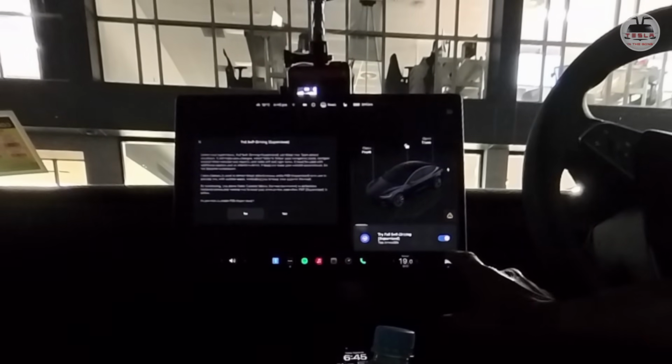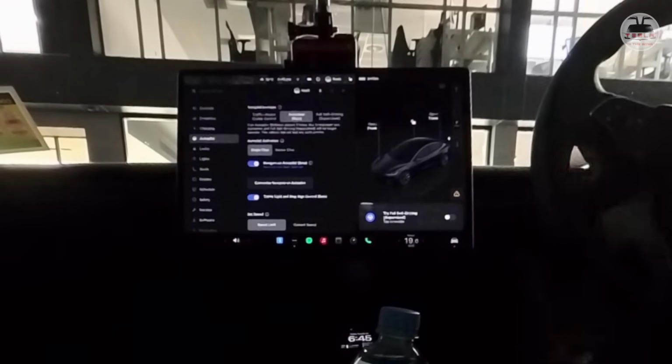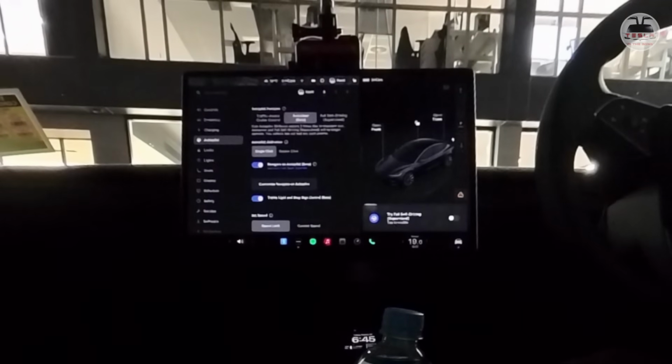I'm going to actually do it from the autopilot setting. Let's go into here. Let's go into autopilot, and we're going to enable this here. Now, before I even start the Tesla autopilot, I have a bit of a christening ceremony to do.